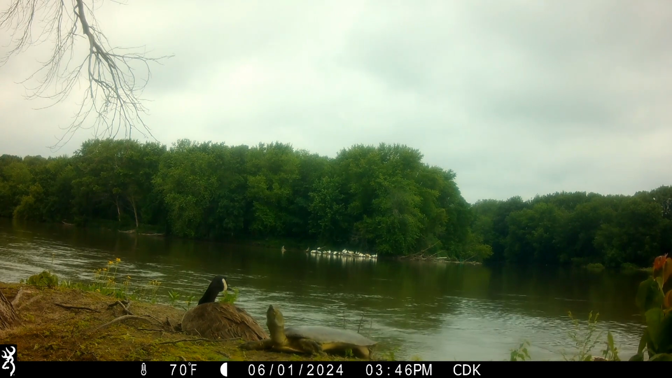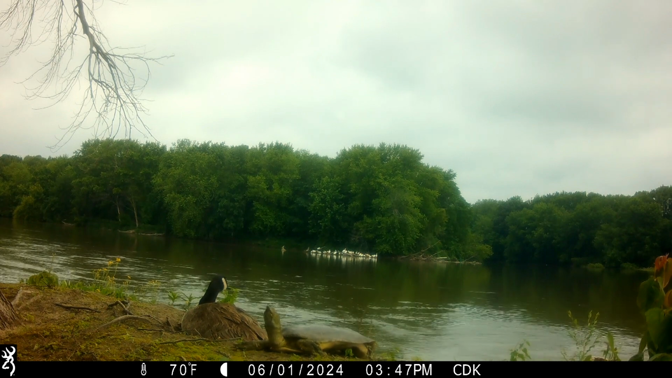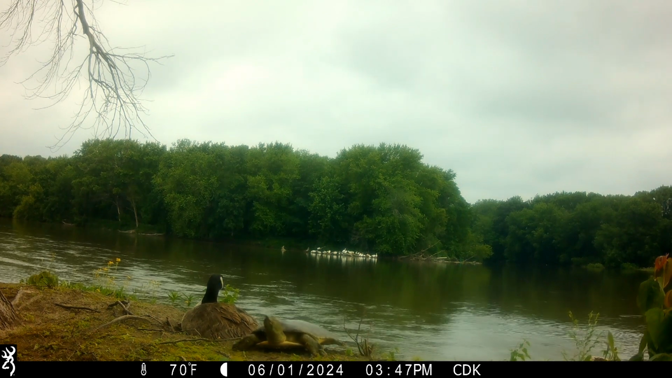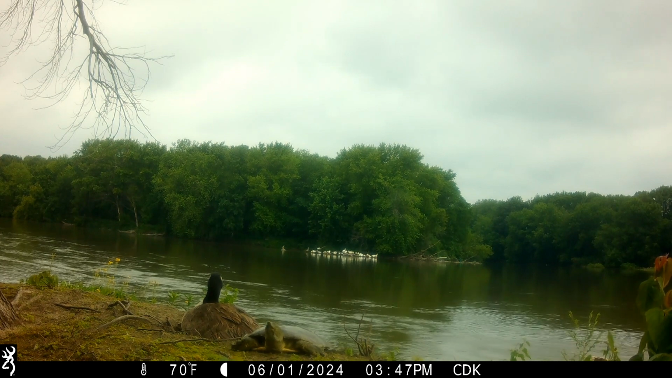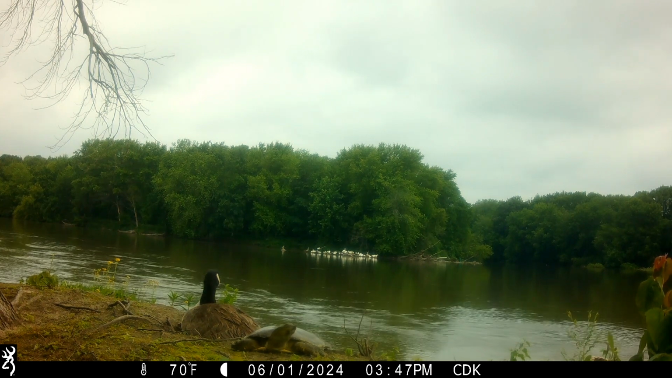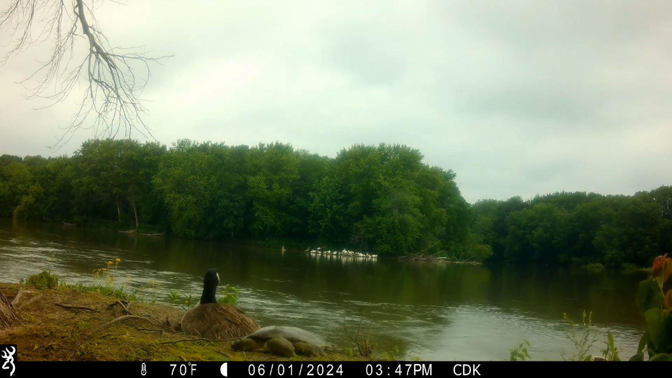Now here's something I never could have guessed. Soft-shell turtles are one of the main predators of the goslings, right? And so here you see a soft-shell turtle climb up out of the water and rest on the island right next to the goose. For some reason, this goose is totally tolerant of one of its major predators right next to its eggs, which are about to hatch into the number one food source.